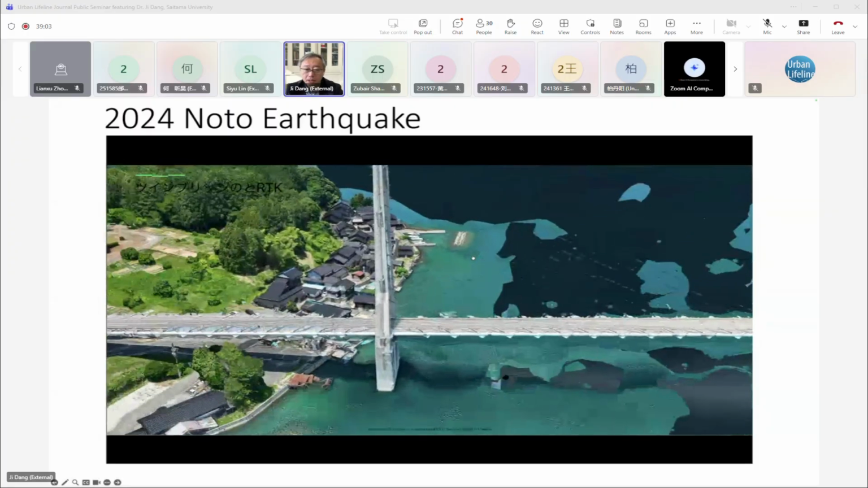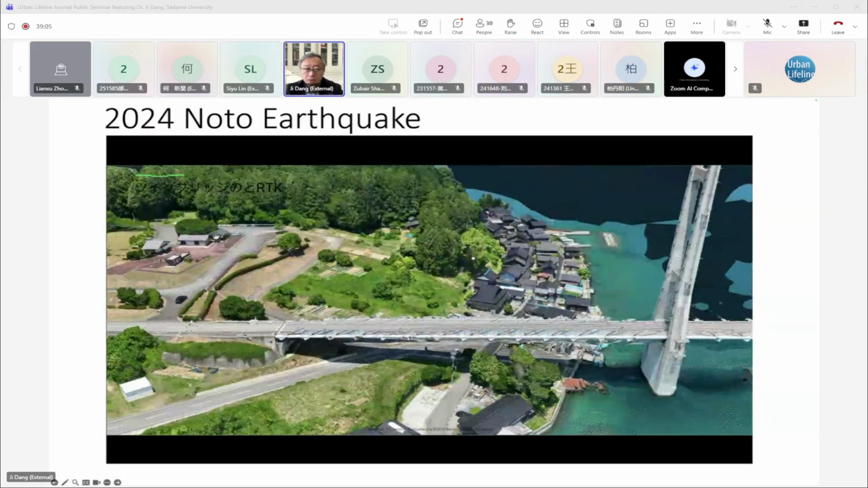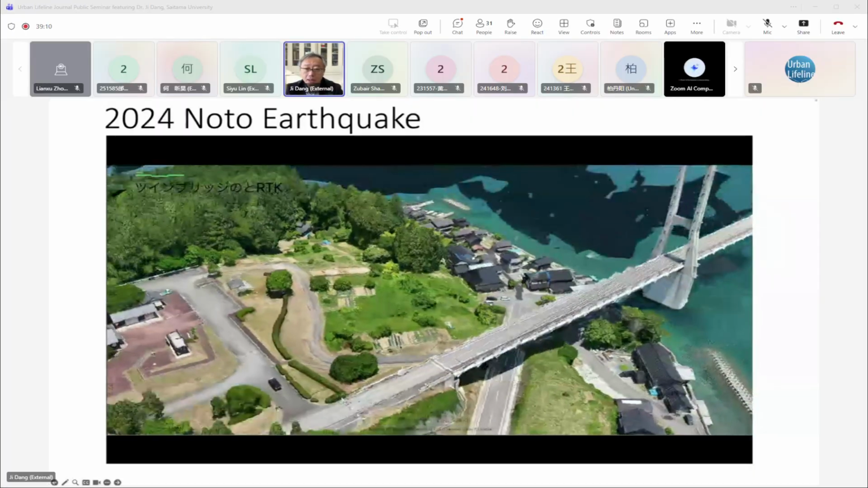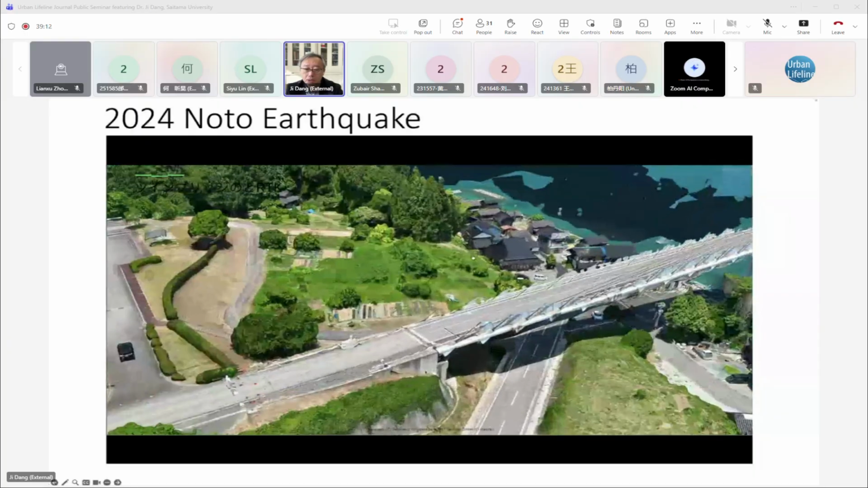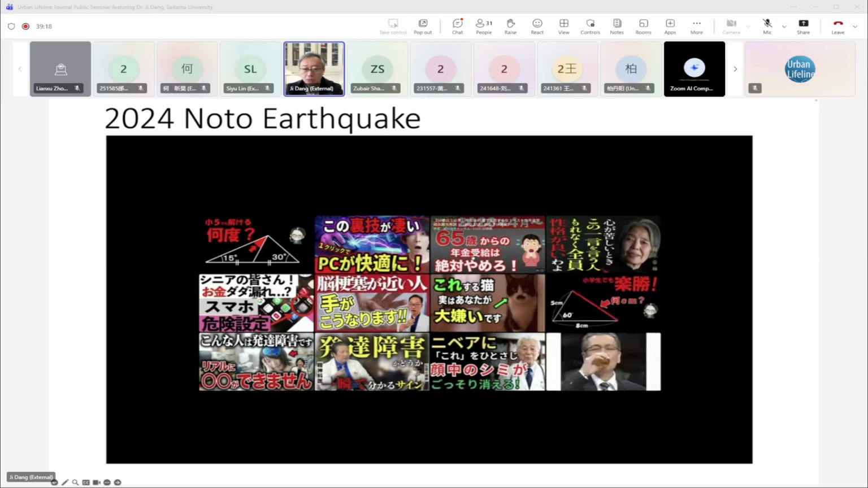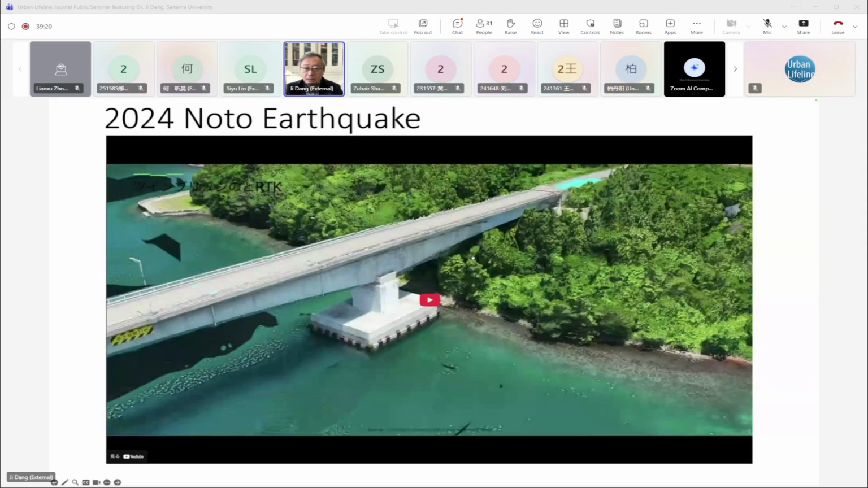And unfortunately, the 2024 earthquake happened in January, and the weather there was quite cold. This one I took a few months later, but on site, a real-time photo and real-time survey will cost a lot of time and a lot of work.